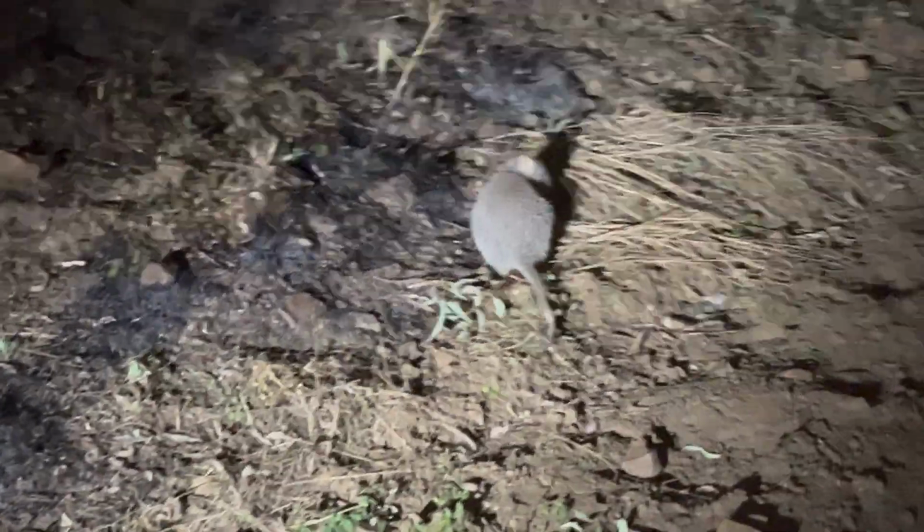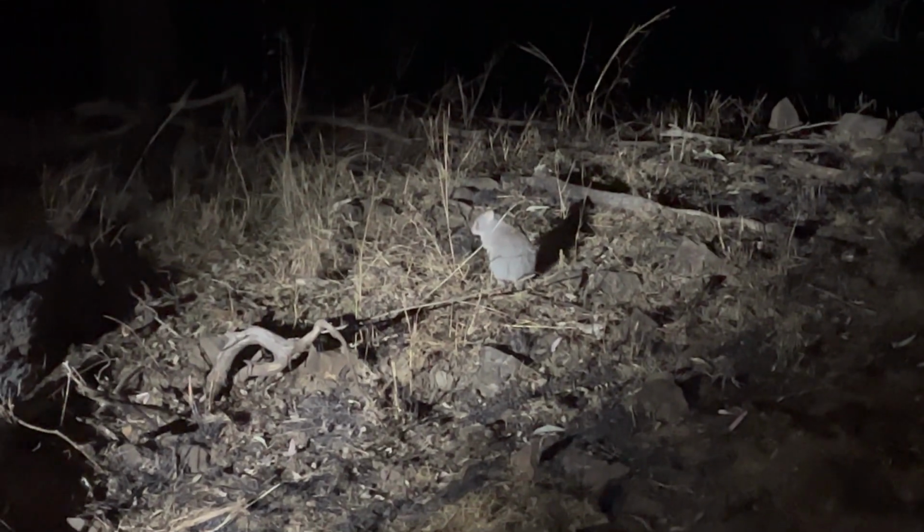I thought it was a rabbit, and she just did what she just did then. And where I come from, rabbits aren't that big. And I think this is her Joey. This fella. Cool little critter. You can see why they're probably half extinct, because the dog will be already on it.